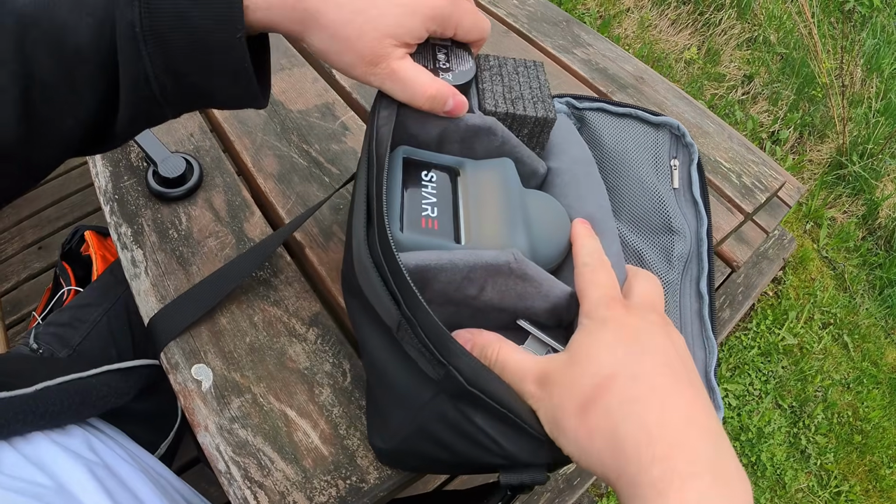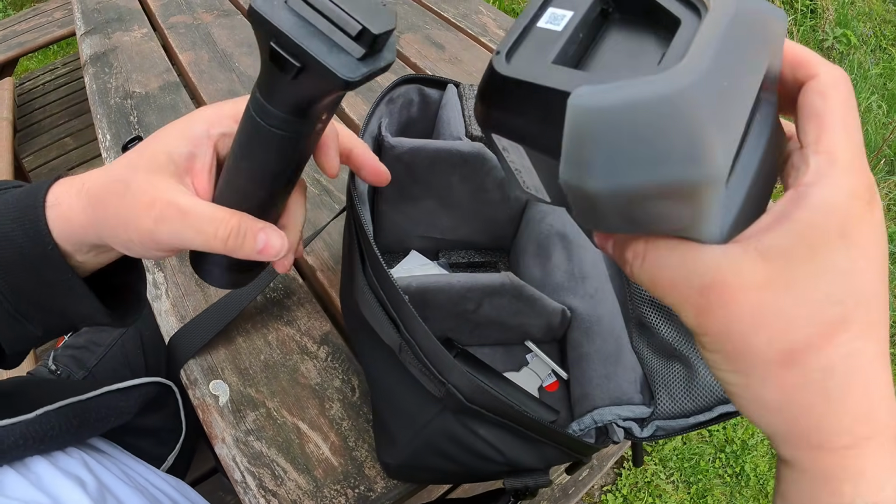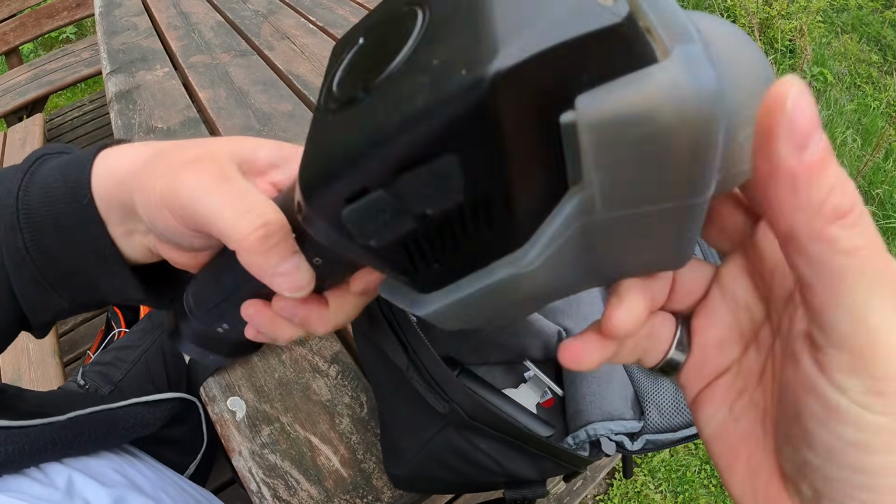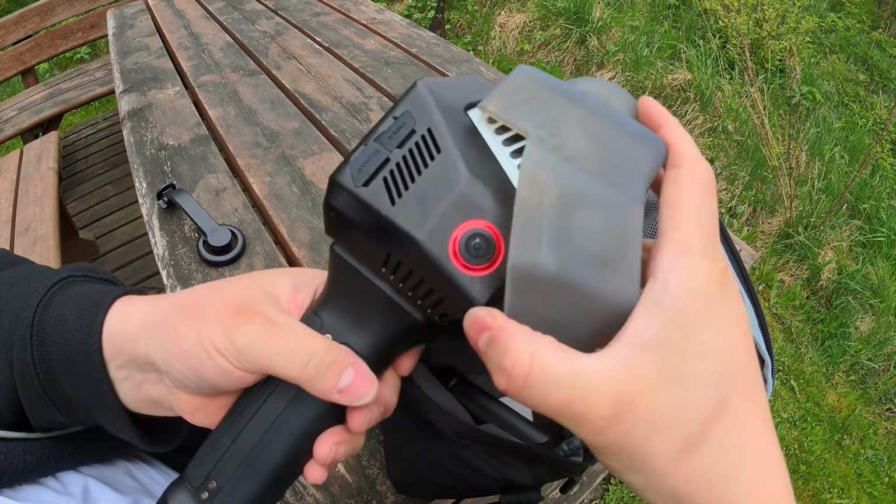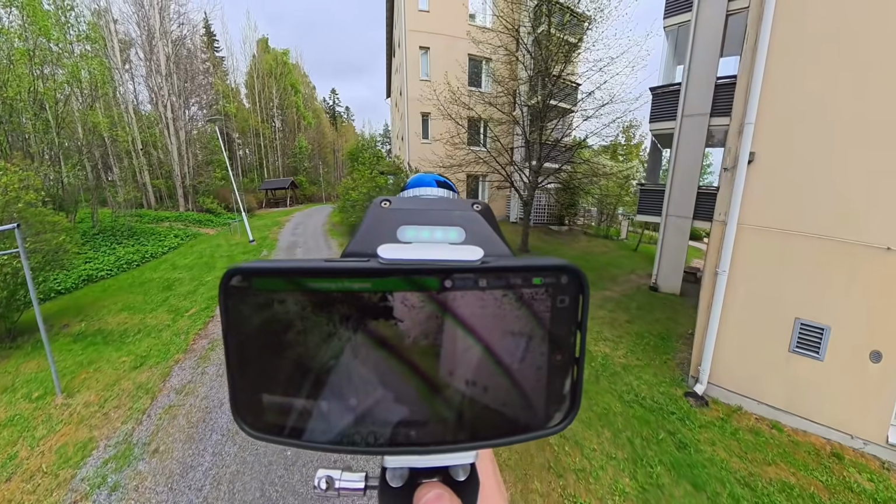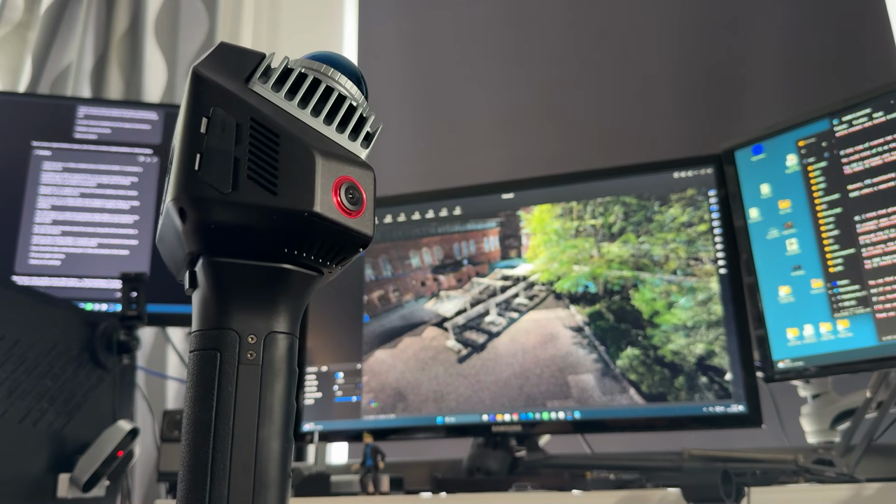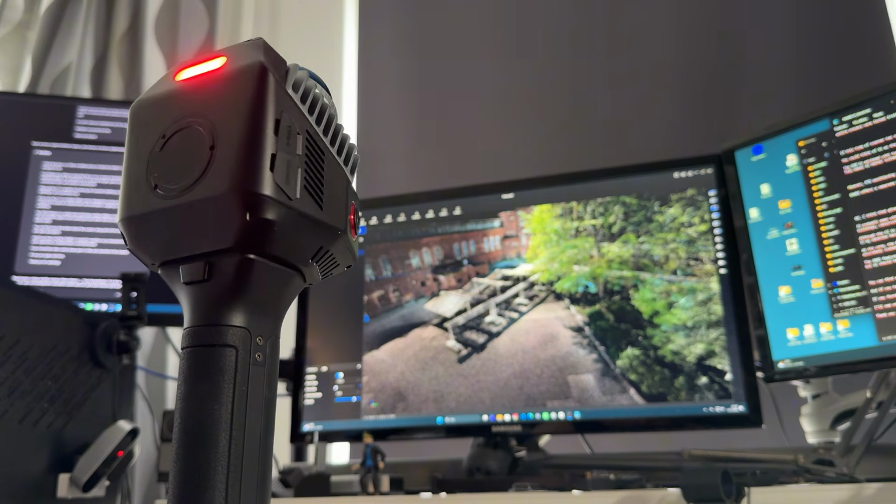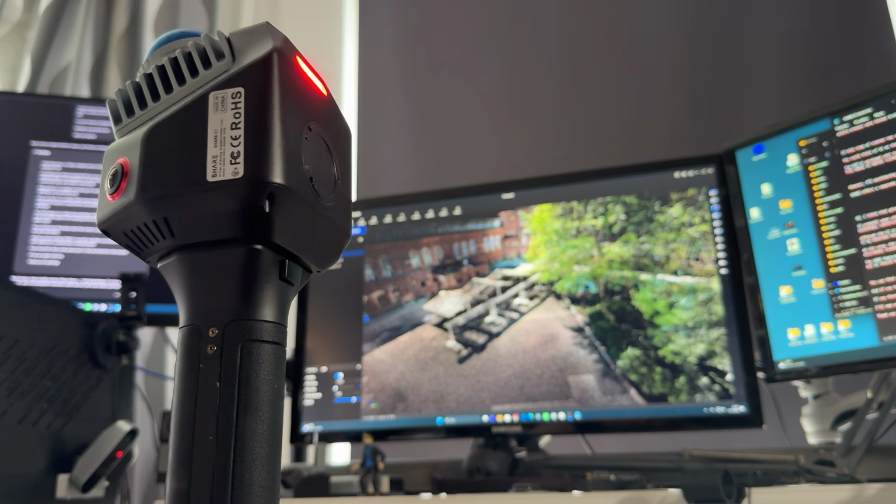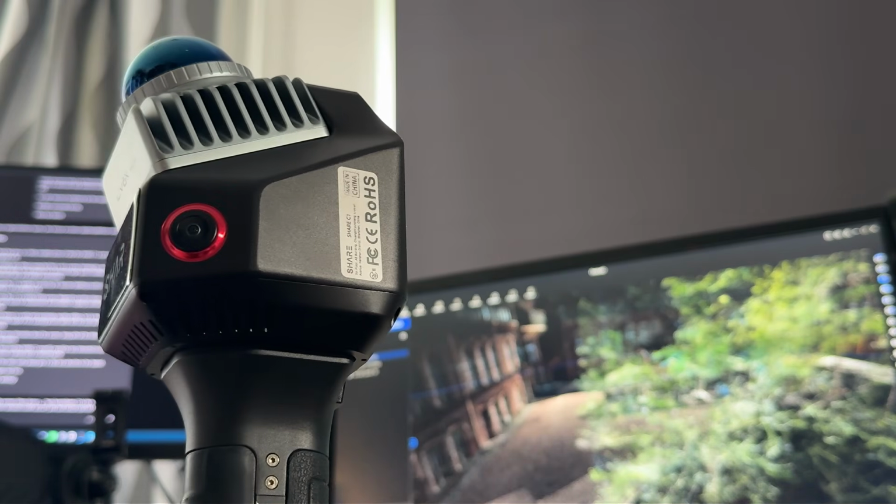Share presents the C1 as a more accessible personal spatial camera, but a price of more than €3,500 still places it firmly in the professional tool category. So who is it actually for? In my opinion, the C1 makes the most sense for professionals who regularly need to capture large physical spaces quickly and turn them into measurable digital data.